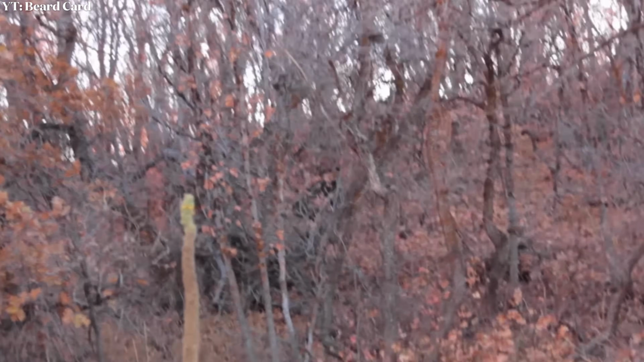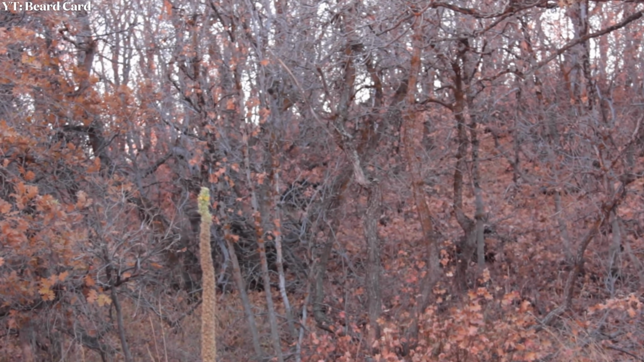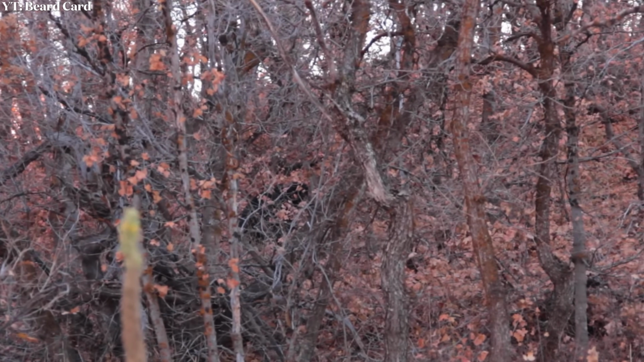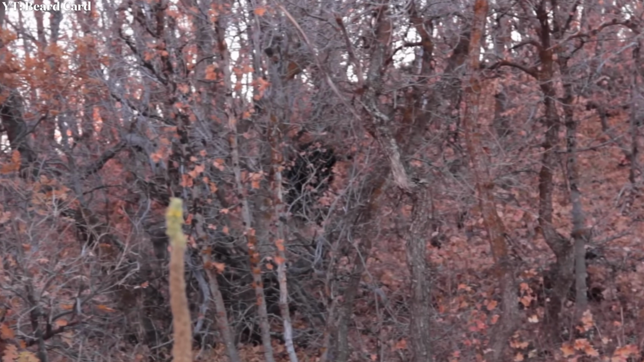I can't see. Is it a bear? You think there's a bear up here next to a deer? Yeah, we probably shouldn't be too close to it, huh? Cool though. Just go.